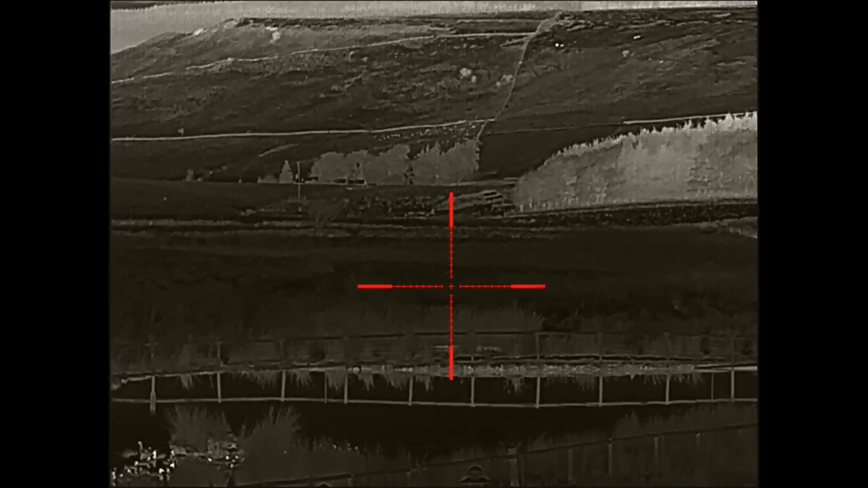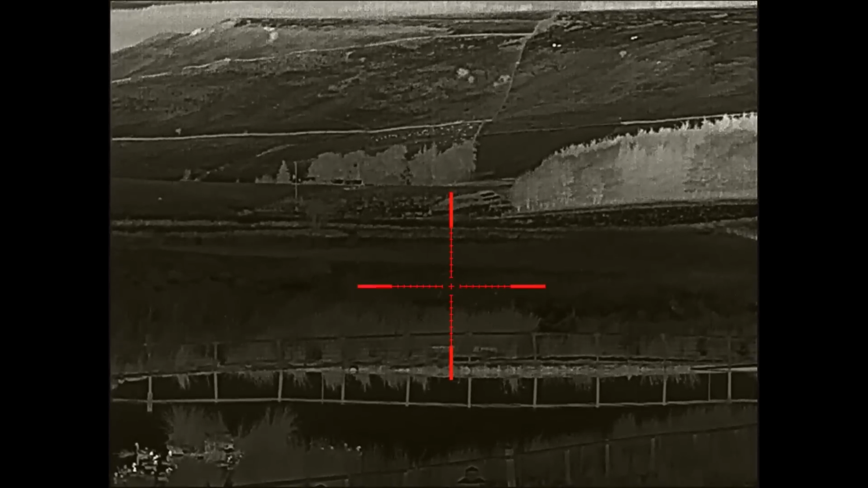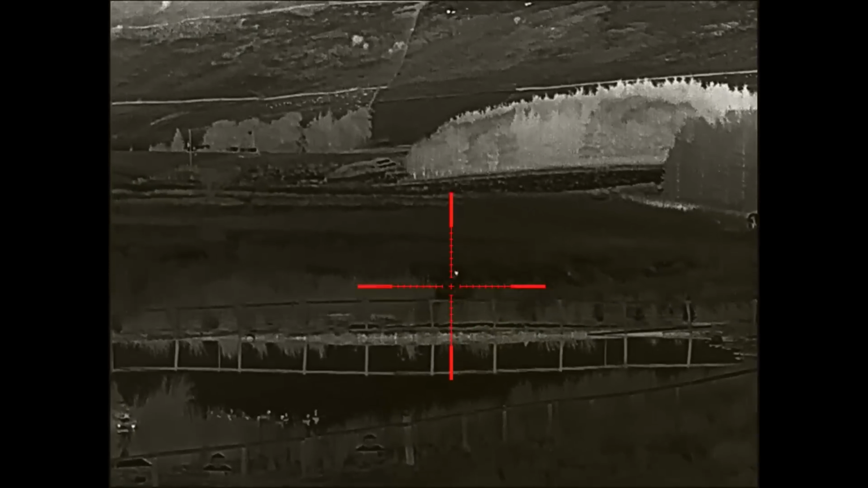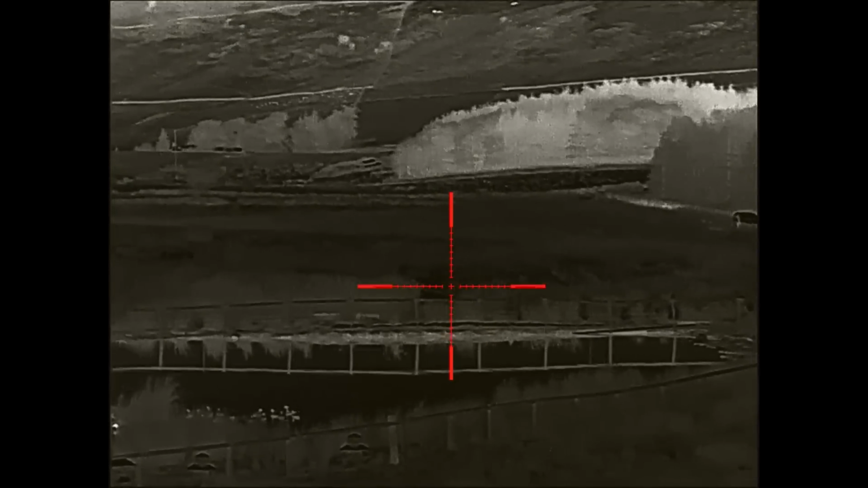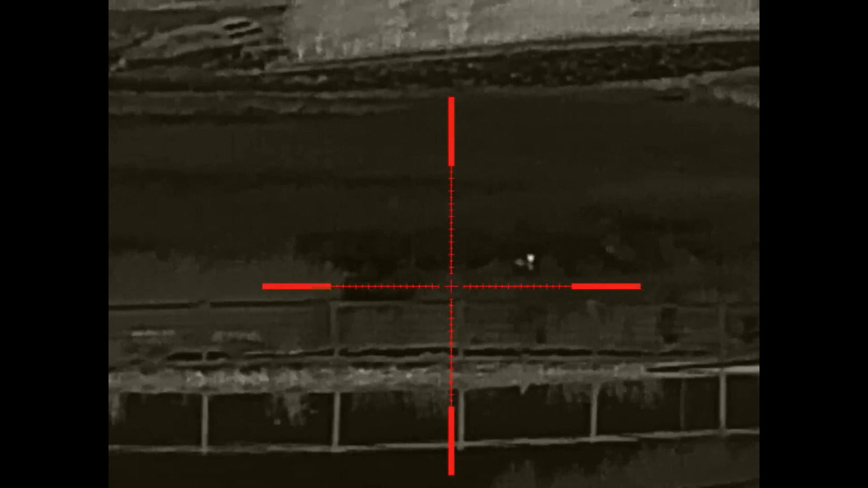Yep, it's starting to make its way up. It's just disappeared into the drainage ditch. They love going down there and then coming up by the side of the pond.